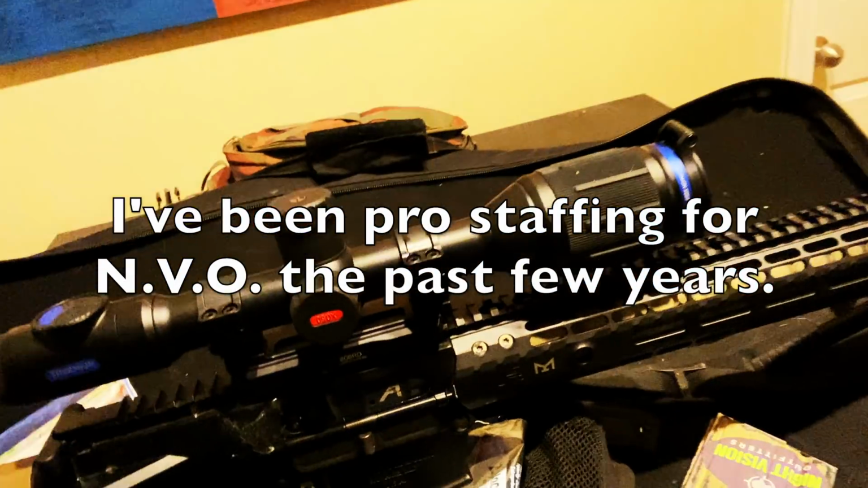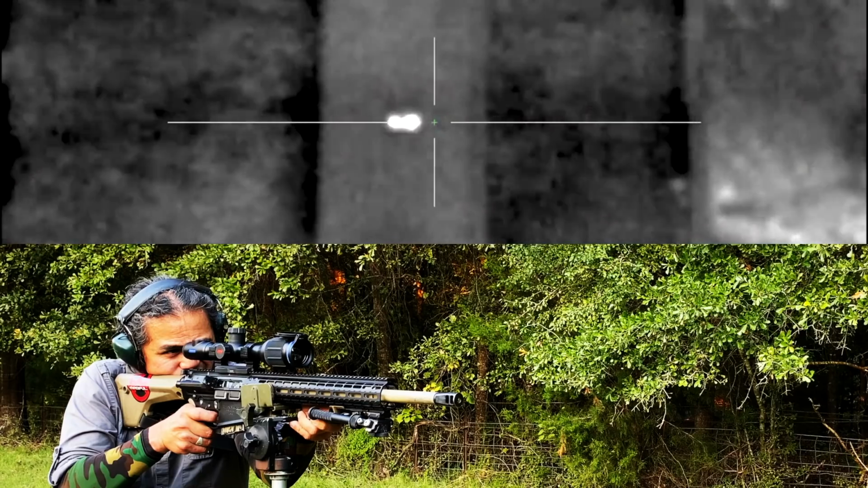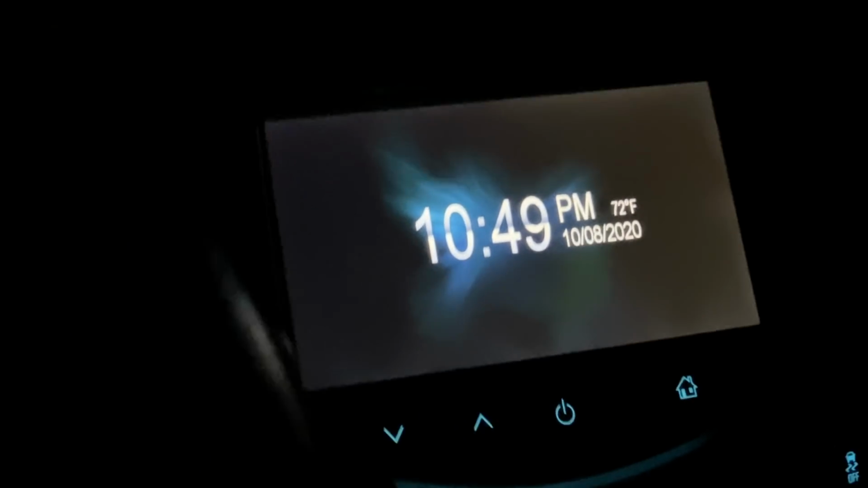So tonight, I reached out to my buddy Myron, and he's letting me borrow a Thermion XG50. I've got that on there backwards. That's embarrassing. When I was out on Tuesday, one of my main reasons was really to get a view on how this thing worked. I got it sighted in. And so I'm not going to get out there till maybe about midnight, a little bit before. And then I'm going to hunt till about 5 o'clock in the morning.